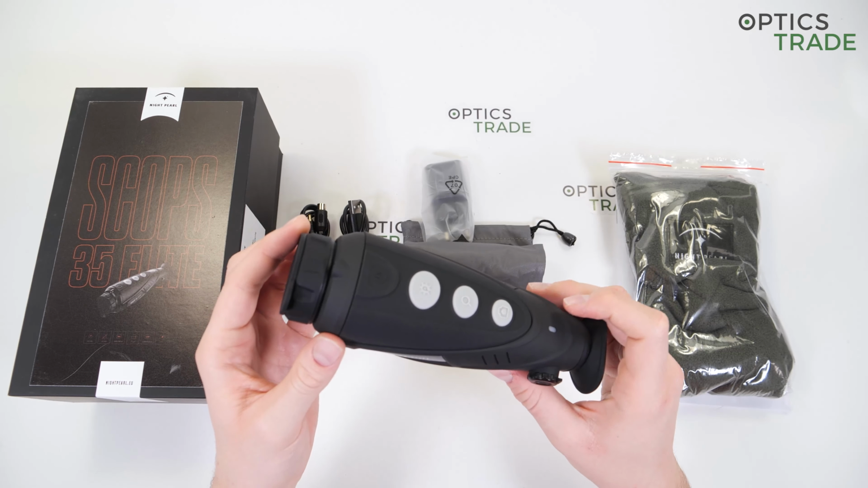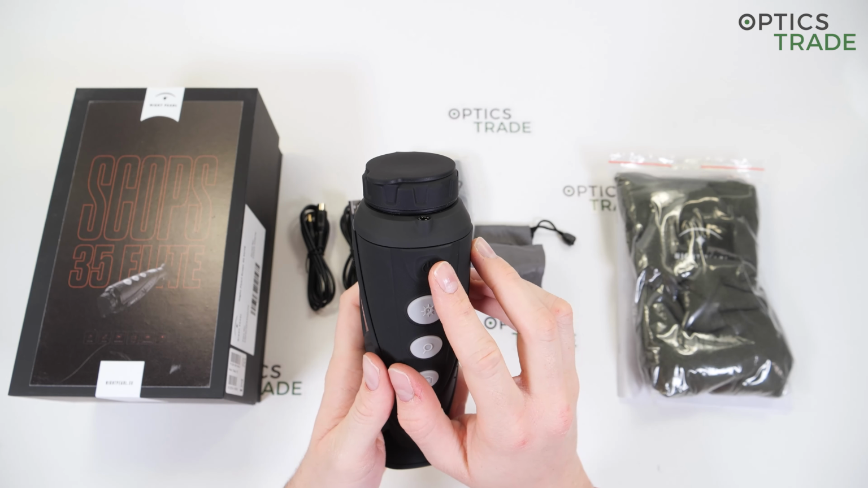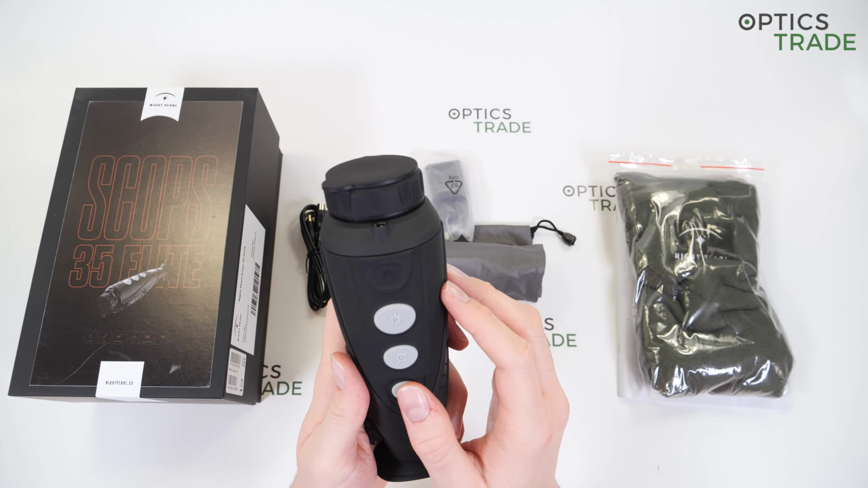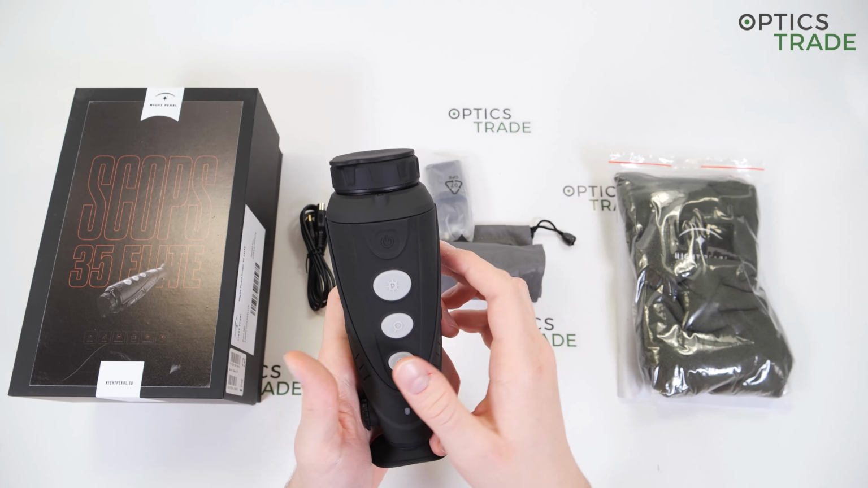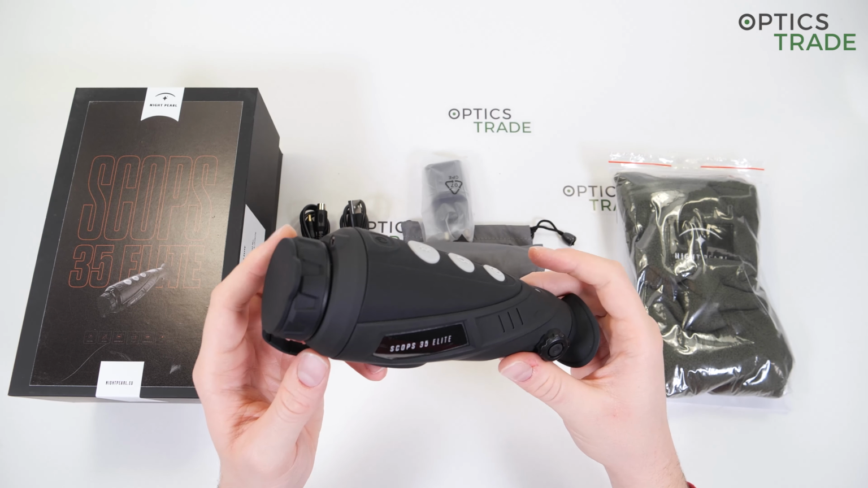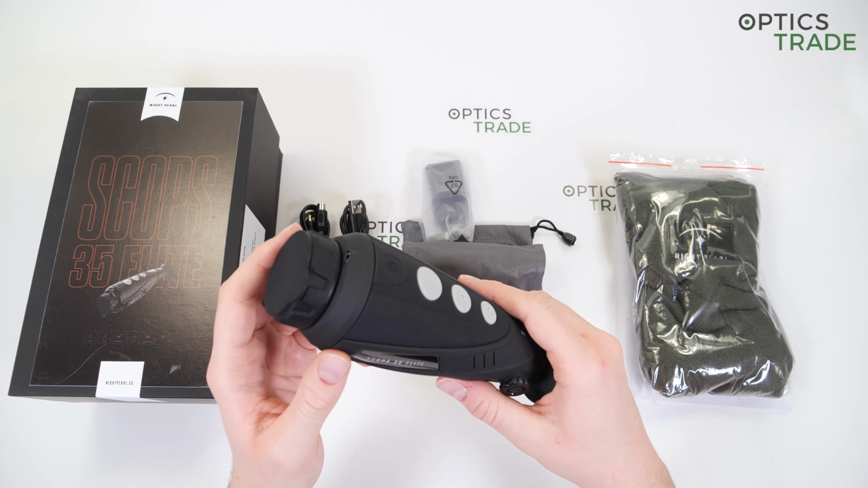Okay, so you switch on the device by holding this power button for about 3 seconds. The startup time is quite long, at 10 seconds. When the device is turned on, you switch it off by pressing this same button for 3 seconds. But if you accidentally leave the device turned on, it will turn off automatically after 20 minutes to preserve battery life.